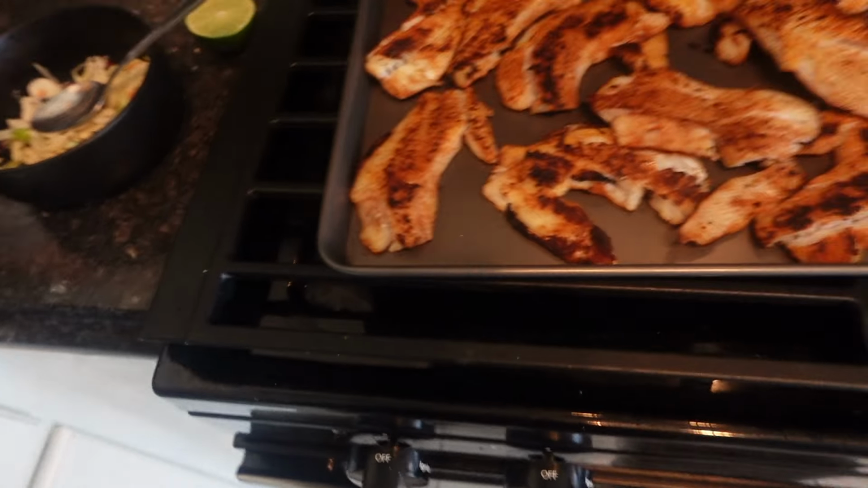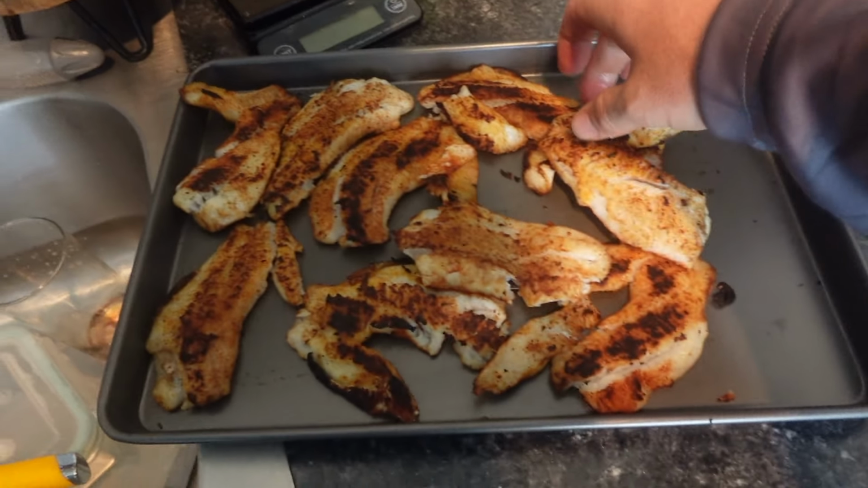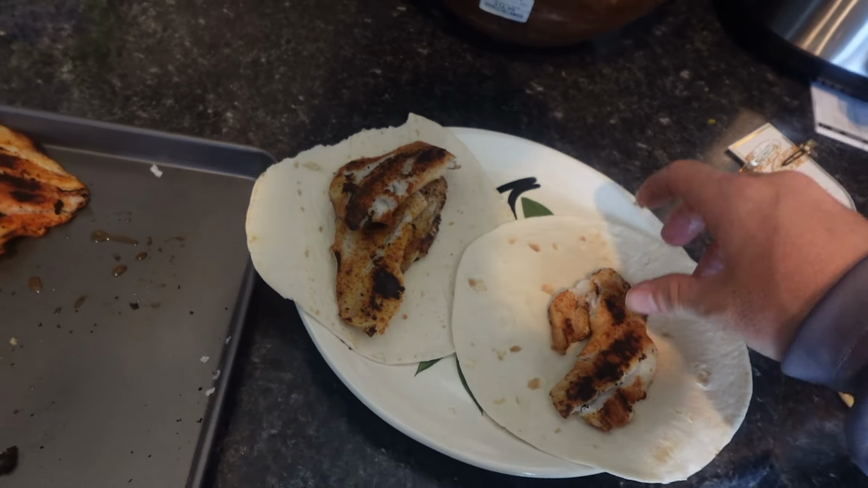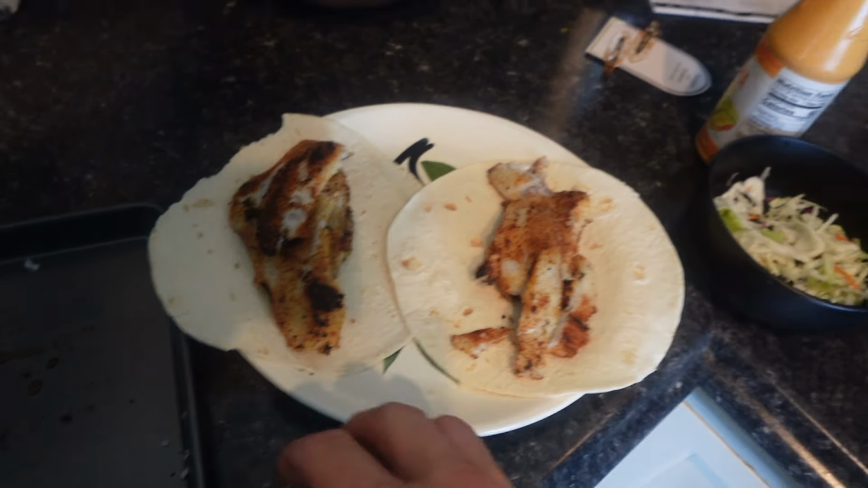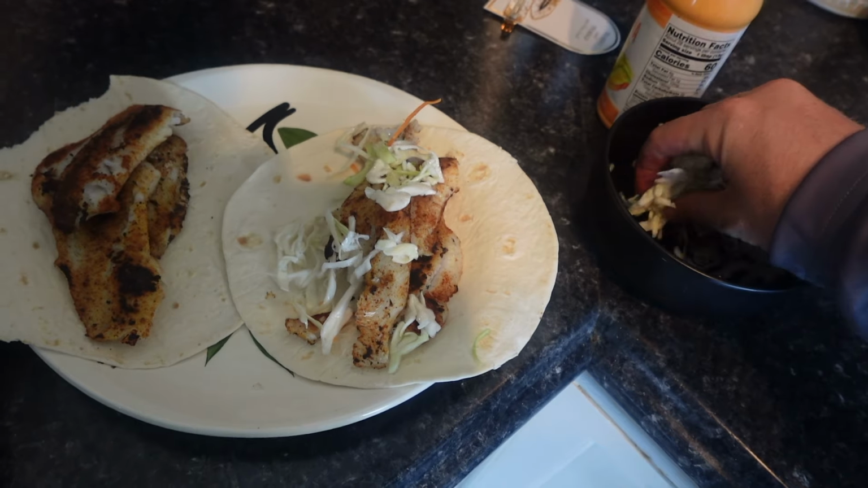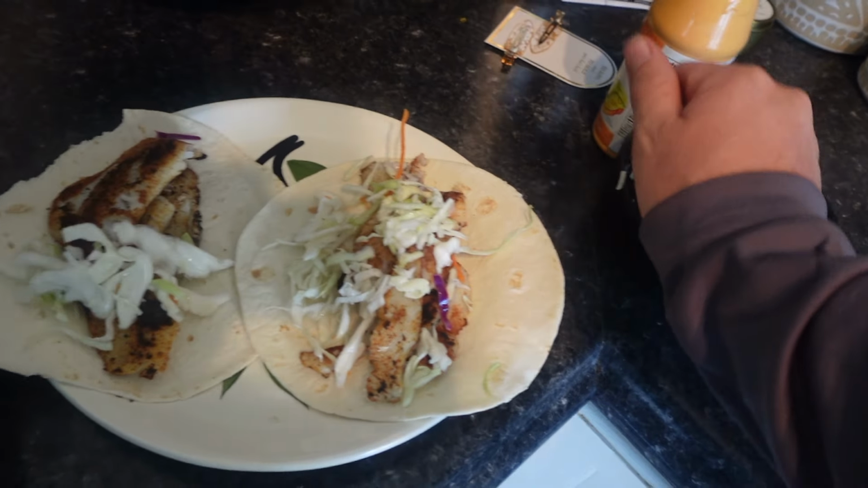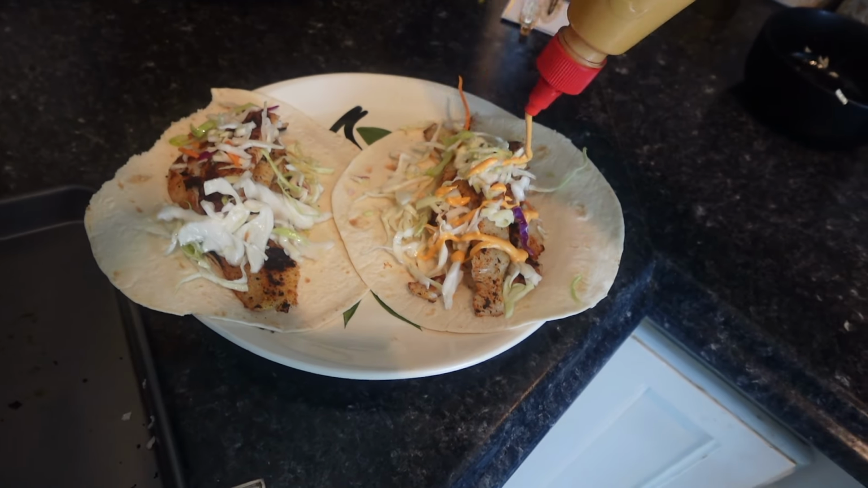All right, so I'm going to assemble the taco. First thing I want to do is a couple pieces of fish on that one. A couple pieces of fish on this one. And I'm gonna take some of the coleslaw. I usually use cilantro, but I forgot cilantro again. I forgot cilantro like the last 5 times I made these. Yeah, I should have put more coleslaw, but it'll be okay. Some spicy mayo.